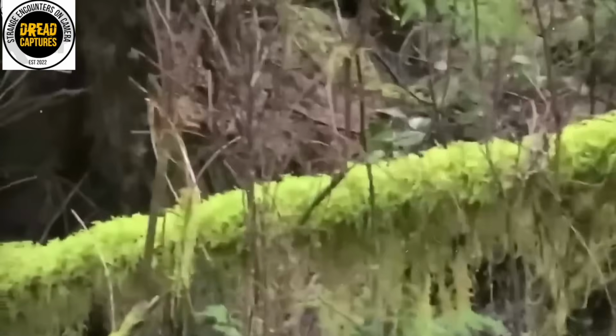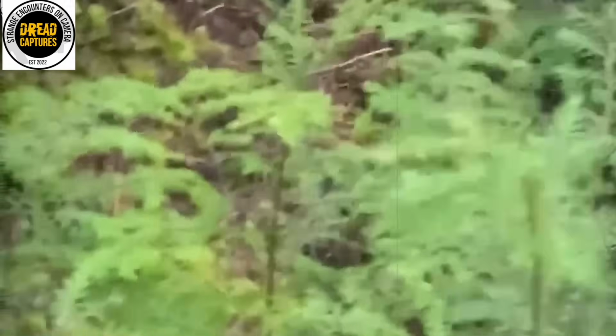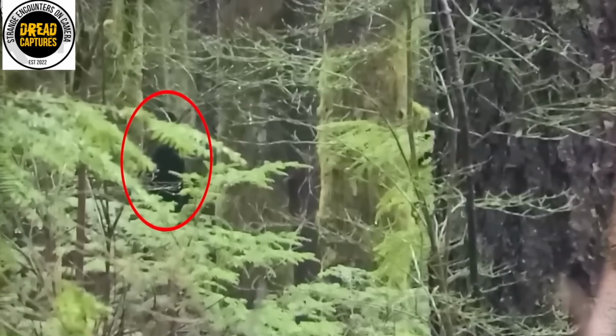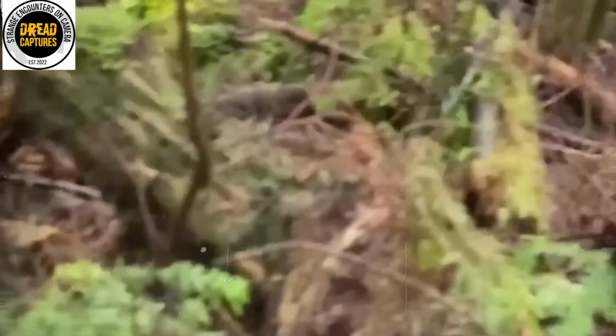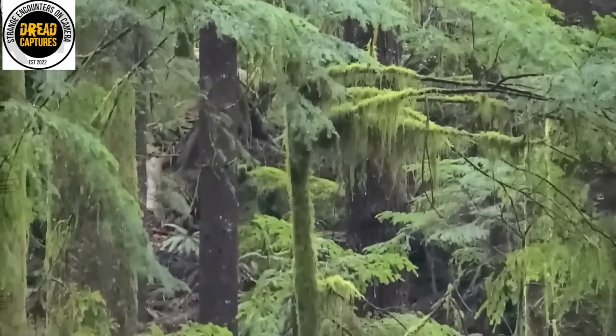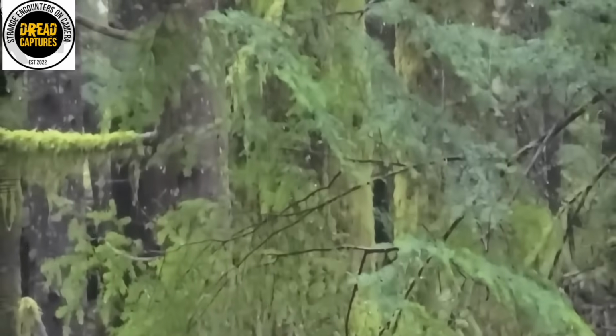In his flustered state, the hiker scrambles to reposition himself, clearly wishing he had brought a higher quality camera to document the sighting. But despite the limited equipment, he manages to spot the thing again. Its dark fur barely visible through the foliage as it tries to hide its considerable size. The tension is tangible. I mean, as a viewer, I can practically feel this guy's pulse racing.